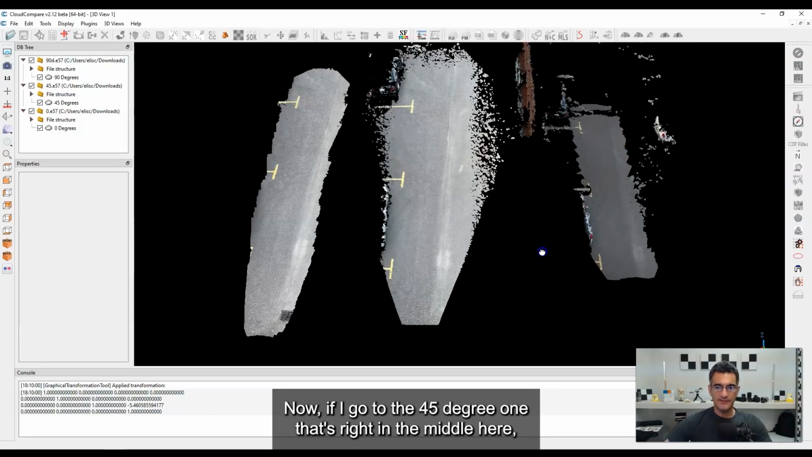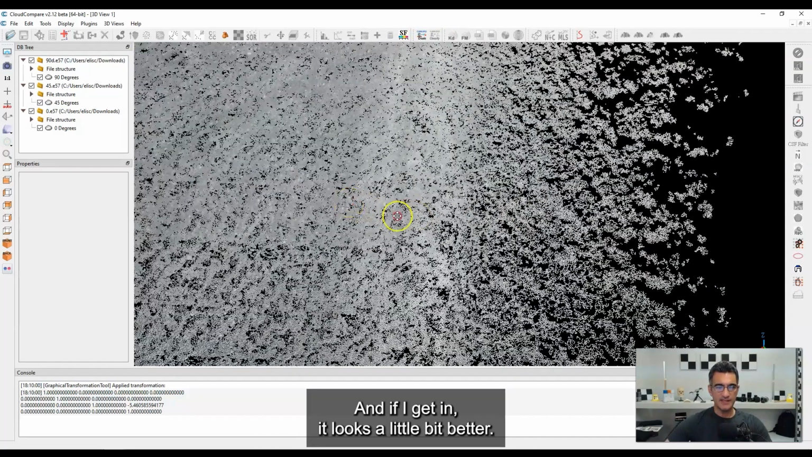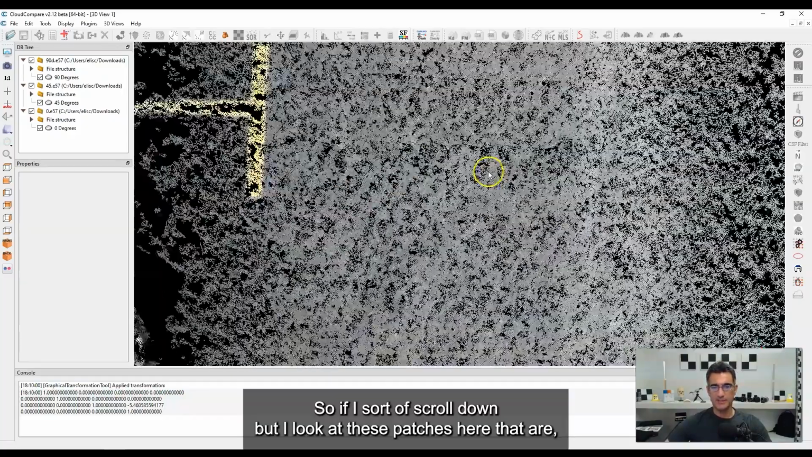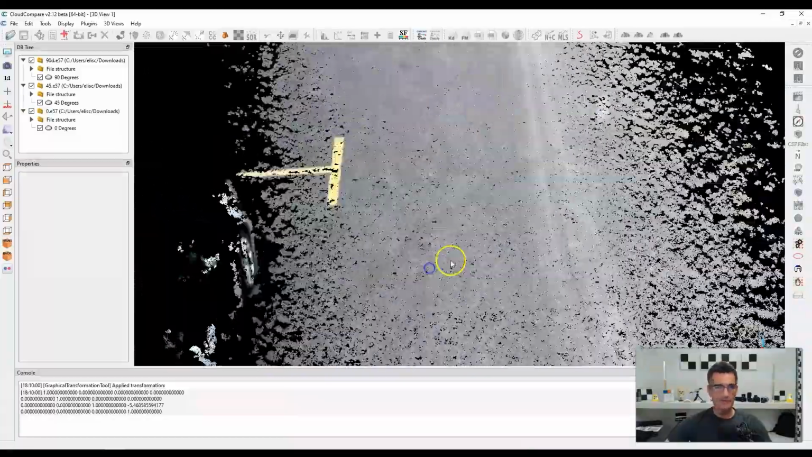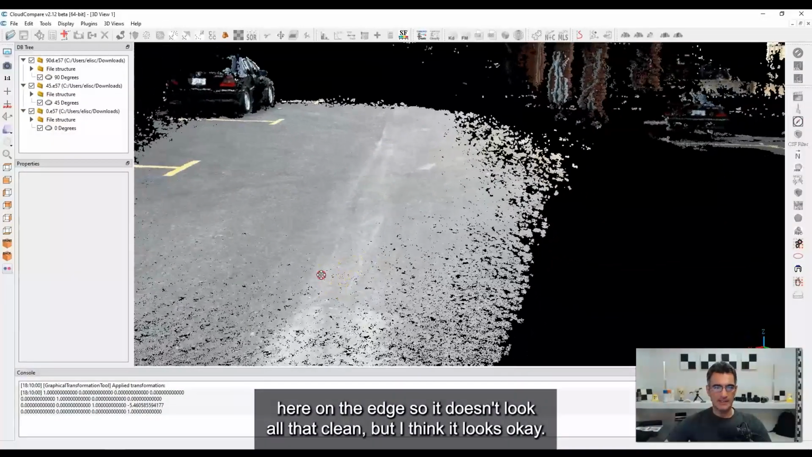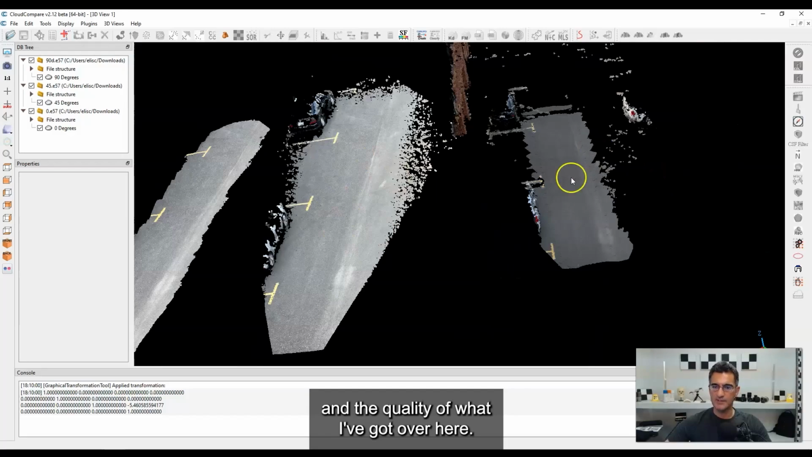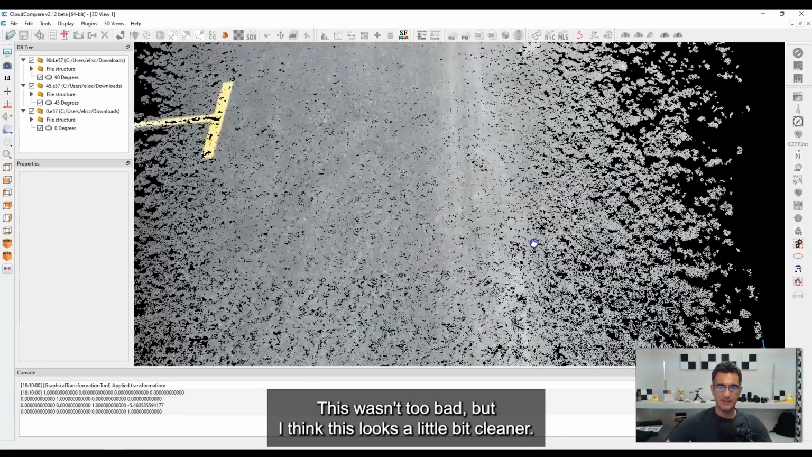Now, if I go to the 45-degree one that's right in the middle here, you'll see that I cut a fairly wide area, being at 45 degrees. And if I get in, it looks a little bit better. So if I sort of scroll down, I still get these patches here that are, well, just a little bit of noise or something that's going on. And especially on the edges of the scan. So you'll see that I've got a bit of noise here on the edge. So it doesn't look all that clean. But I think it looks okay. Like in the center, it's definitely an improvement in the color and in the quality of what I've got over here. This wasn't too bad, but I think this looks a little bit cleaner.